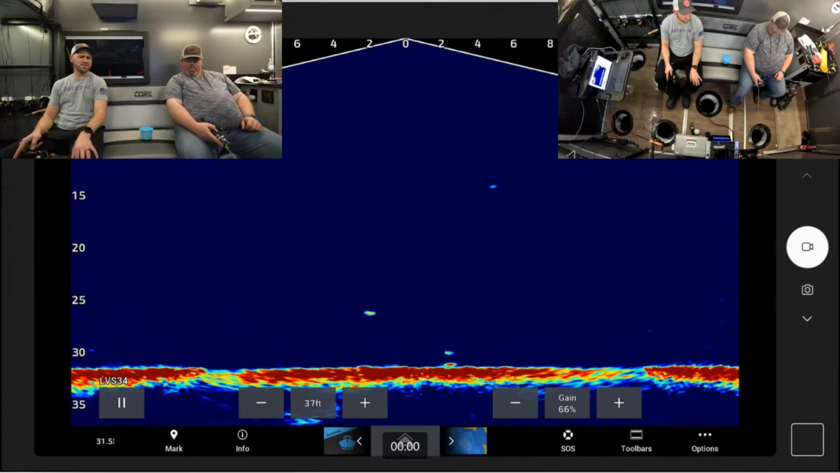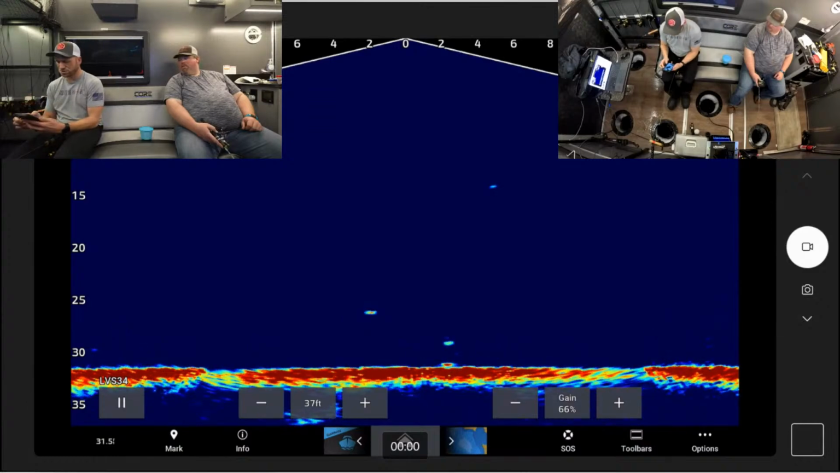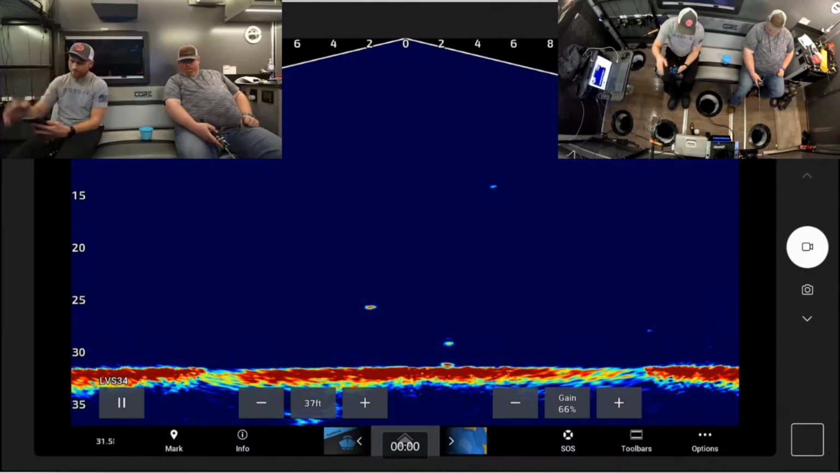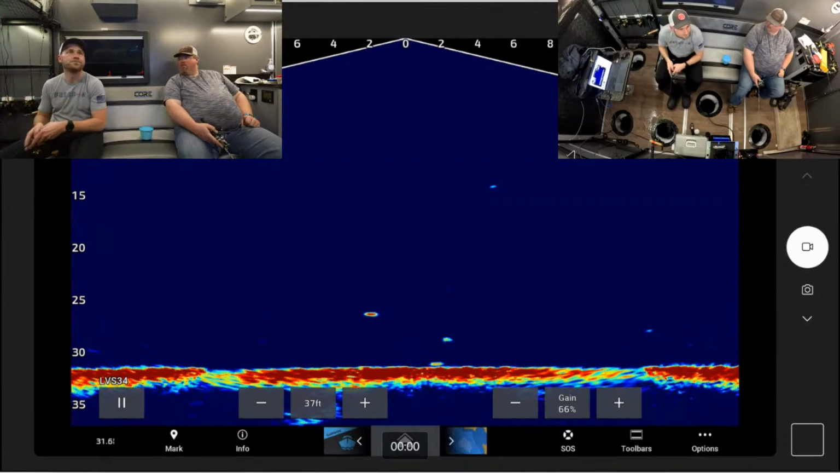I'll use just a regular flasher though, at times, but that's usually when I'm hopping around, like I know I'm on a school and I'm hopping around, or I use it sometimes to set tip up depths. Yep.